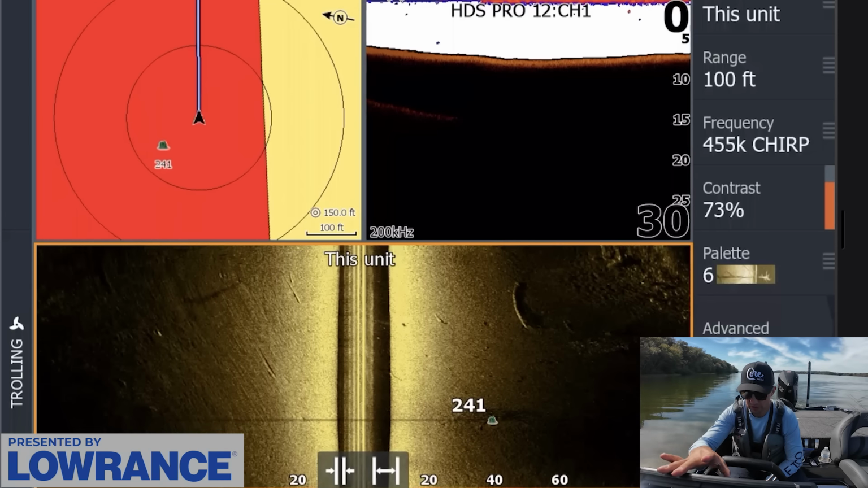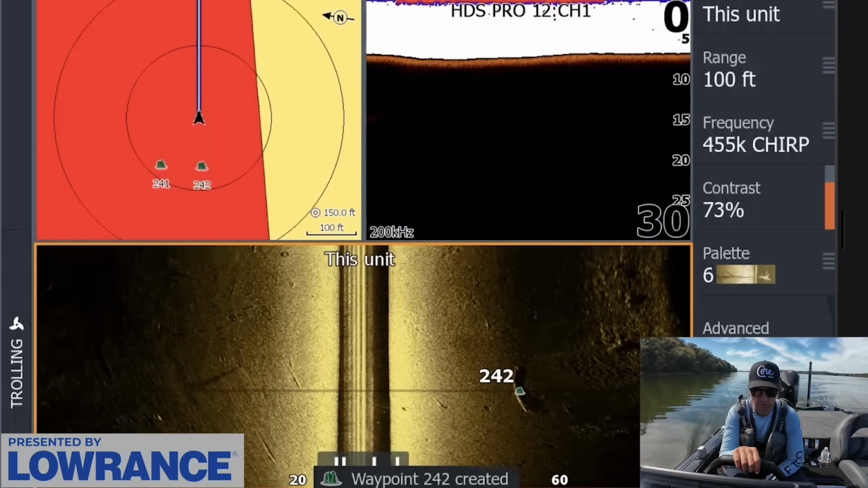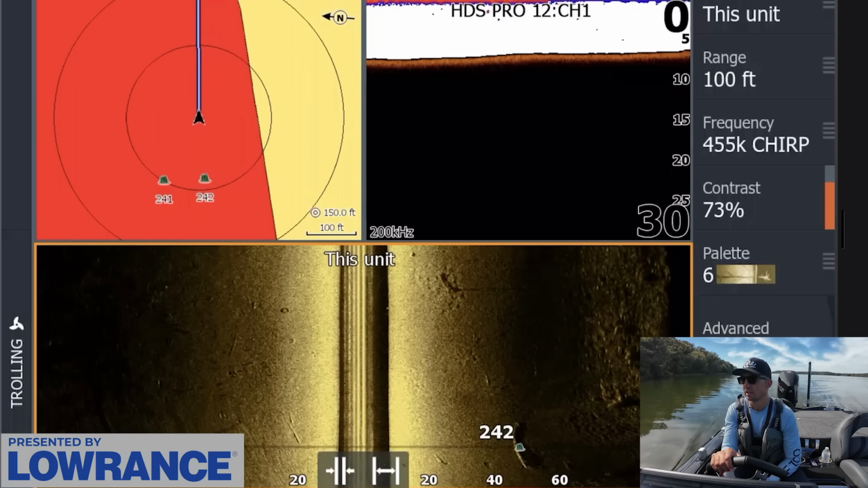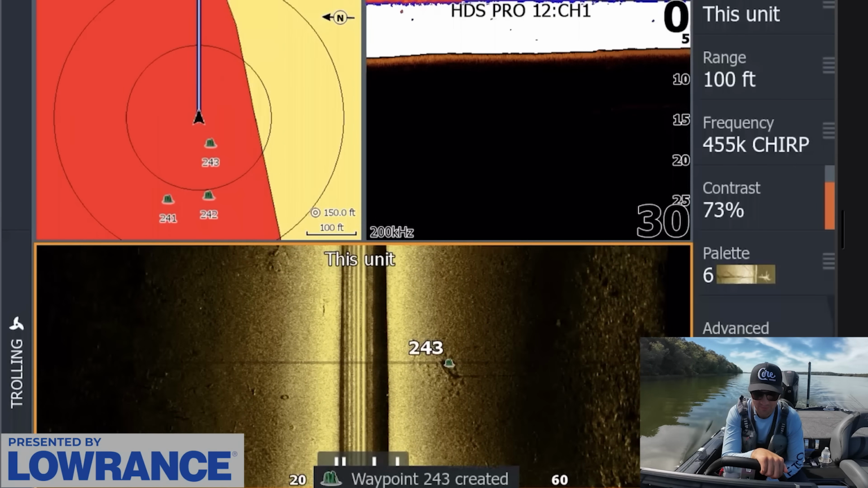There's more brush in this area. That big flat over there had a few pieces, but usually guys like to plant the brush more in these little ditches and channels, just from what I've seen over the years. And it looks like we do have a little bit more activity, or a little bit more brush in this area, so that is good.